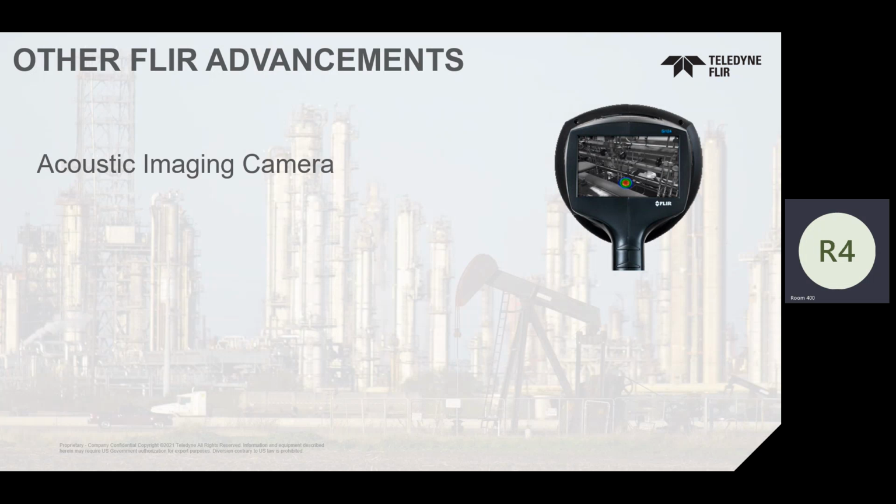I do want to at least mention a few other FLIR advancements not directly related to optical gas imaging per se. Some people may or may not know acoustic imaging seems to be popular in there. And this is not a regulatory compliant technology or device from FLIR, right? This is just the ability to look for leaks according to the sound that they make, and that's what acoustic imaging is doing. We recently purchased the largest acoustic imaging company in the world. They are completely under the FLIR portfolio now.